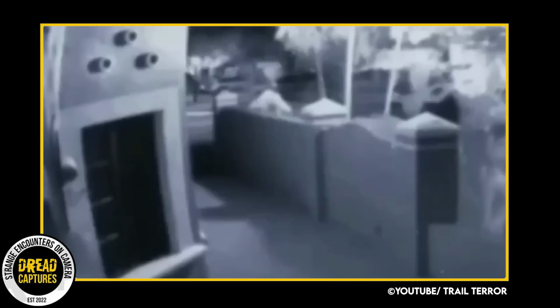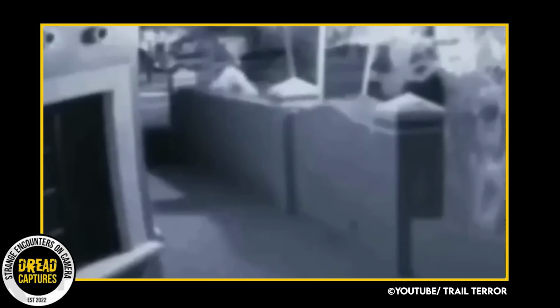Is this mysterious figure some type of cryptid? Maybe one we don't even know about. I don't know. This creature definitely does not want to be seen, and you can tell it prefers to roam under the veil of darkness.